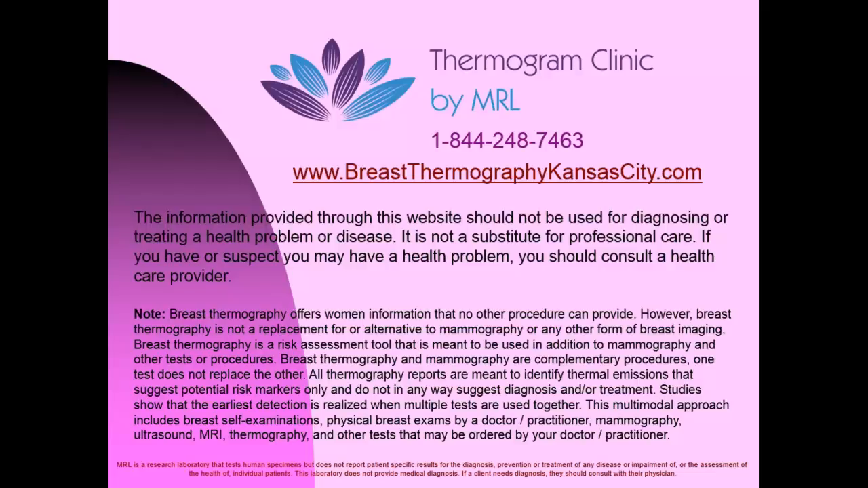The information provided through this website and presentation should not be used for diagnosing or treating a health problem or disease. It is not a substitute for professional care. If you have or suspect you may have a health problem, you should consult a healthcare provider.